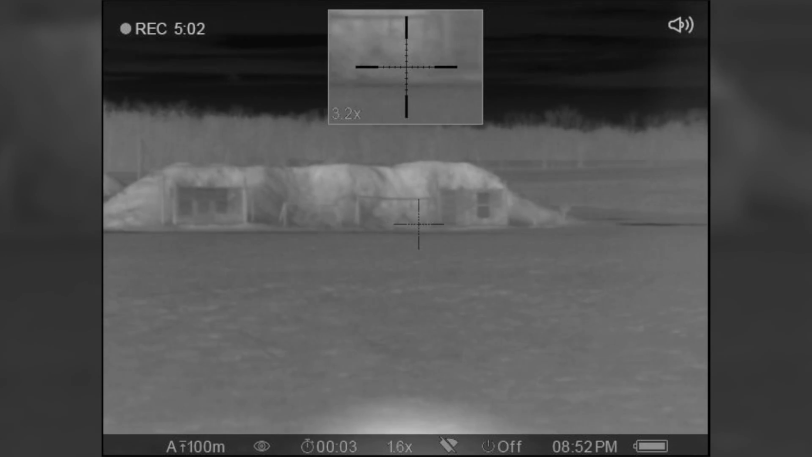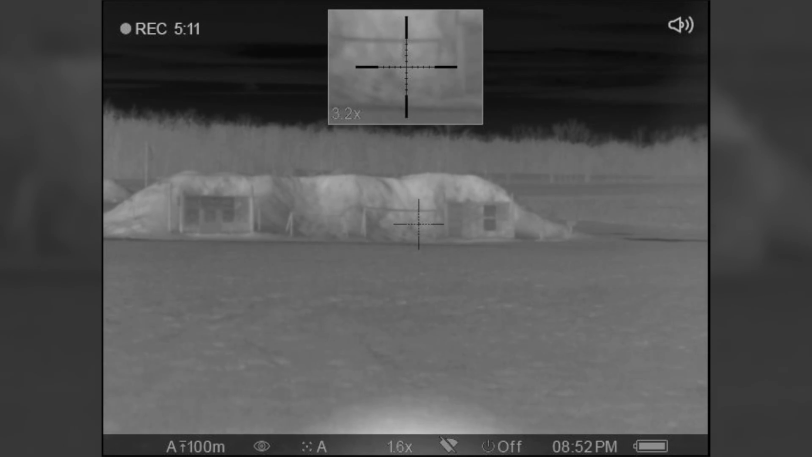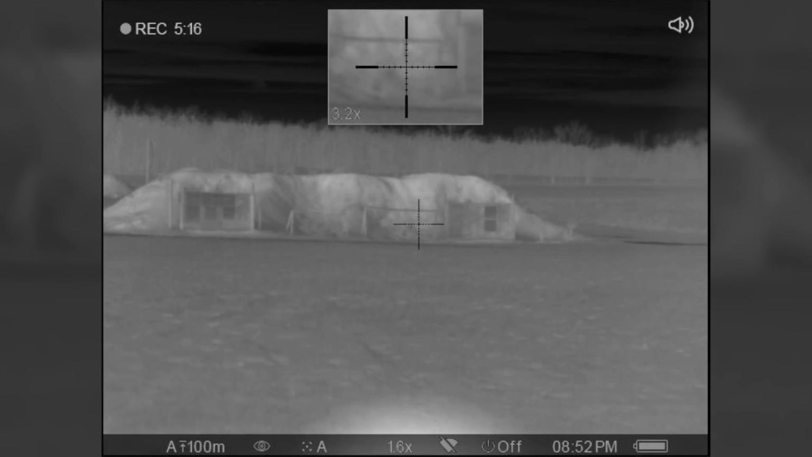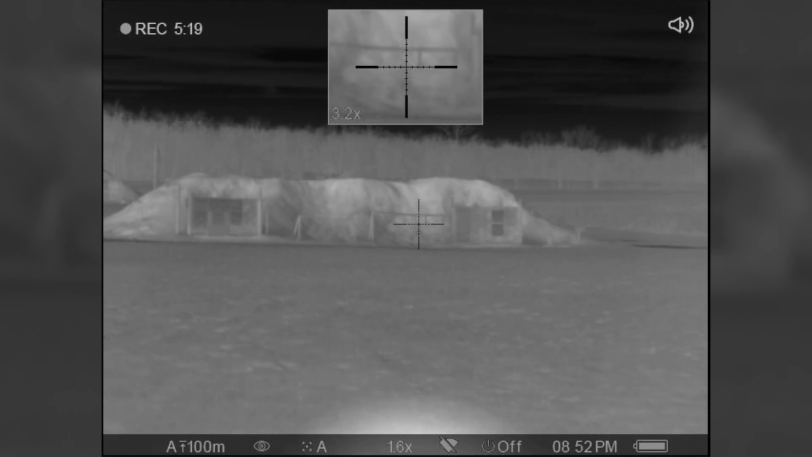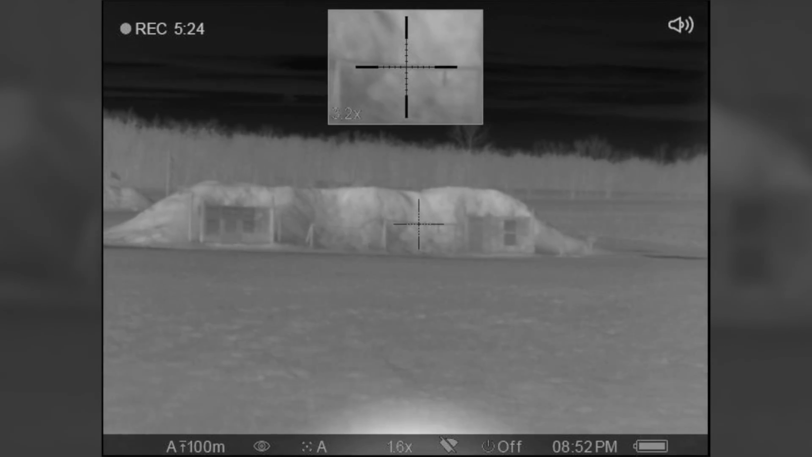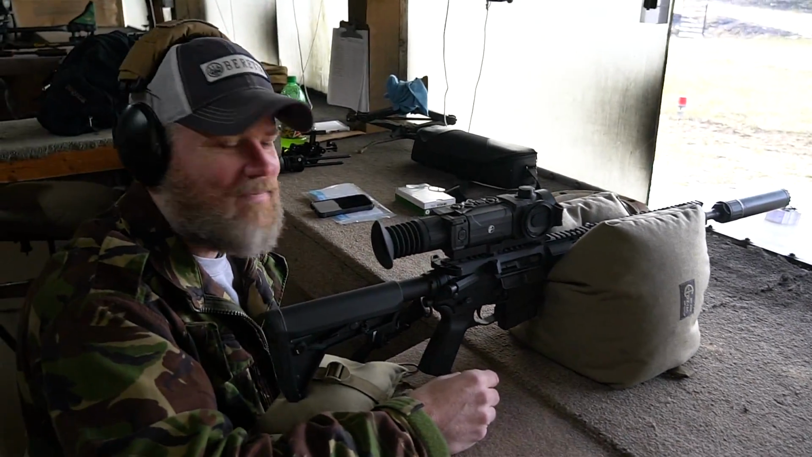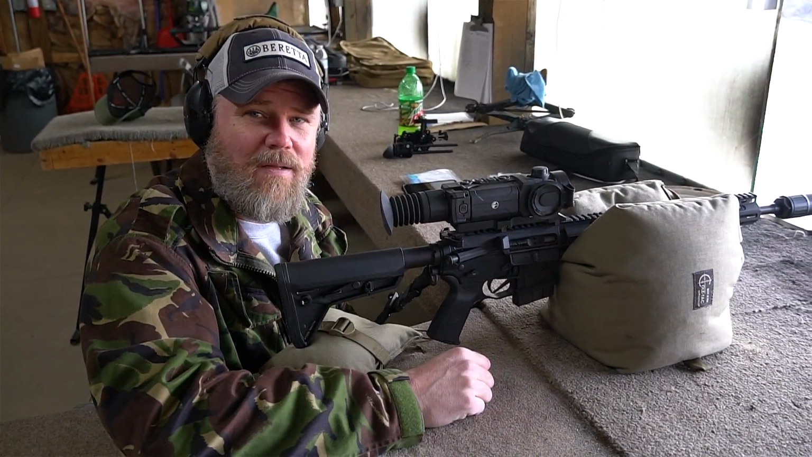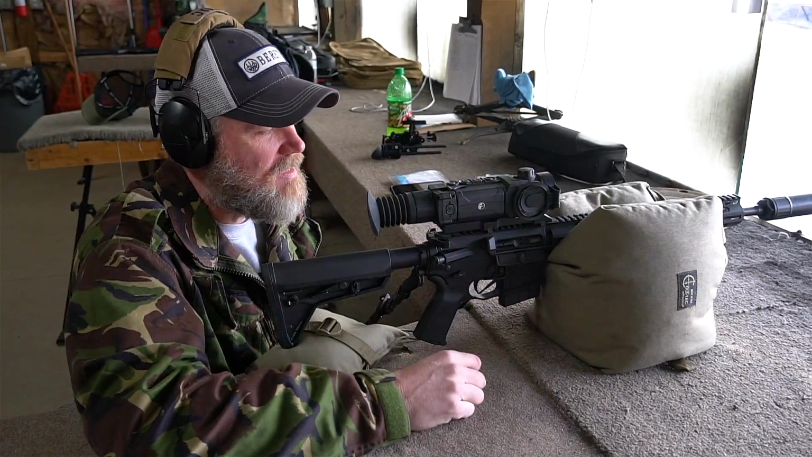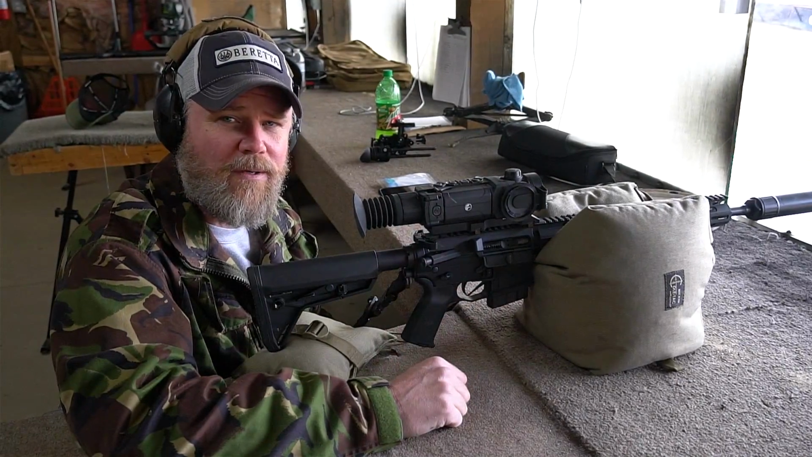But that steel is just hard to see. But we can still hit it. It's pretty cool. I love using thermals. Once you get used to the limitations of the thermal and learn how to search for things, it's pretty cool. But like I said, anything that's emitting heat, like a critter, it's going to show up pretty clearly.